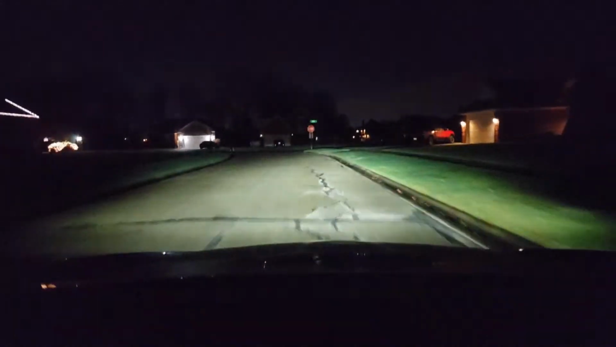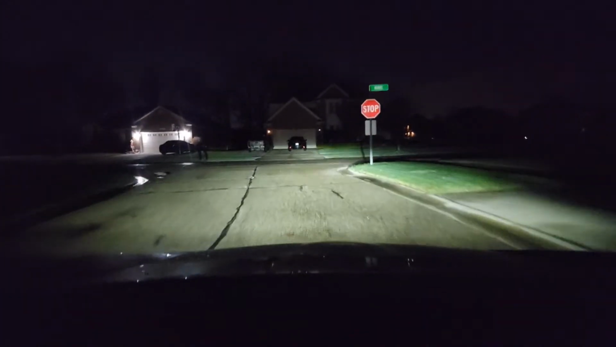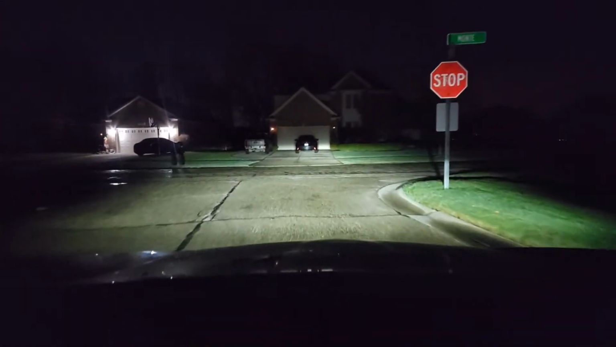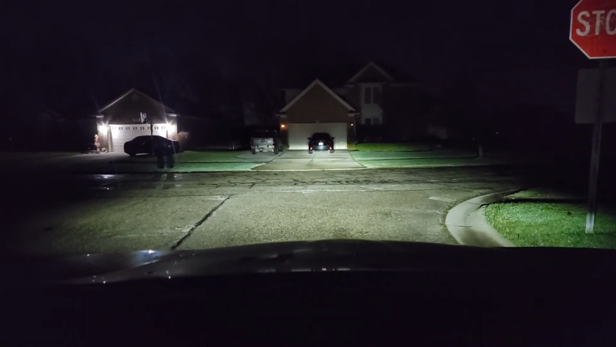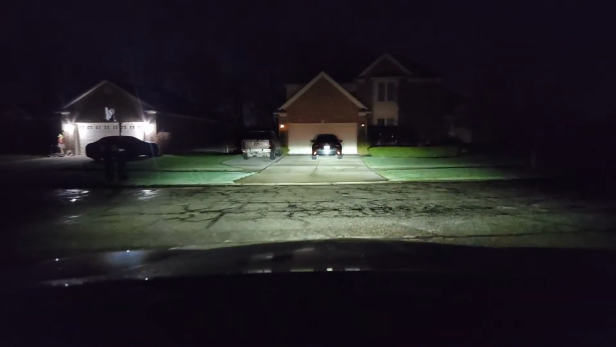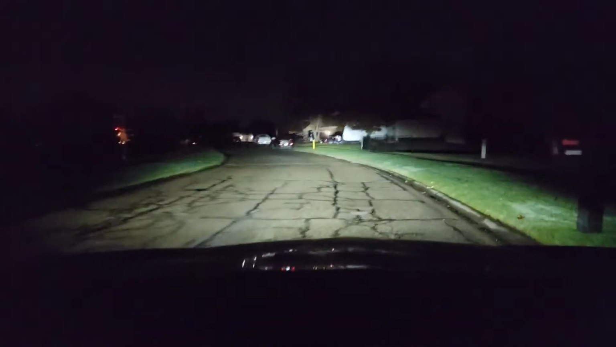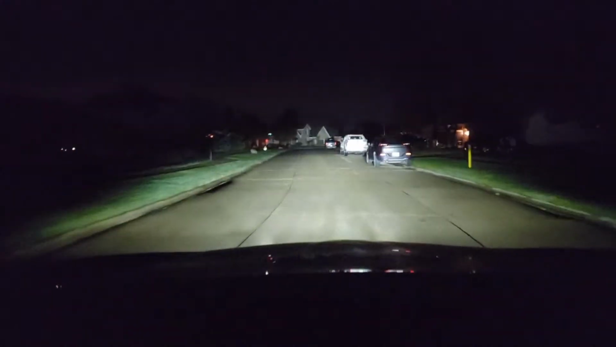I think I'm headed the wrong way. I think I'm lost. This doesn't look... Ooh. I'm not sure. I'm trying to find something familiar. Turn on my brights. This area looks familiar. I think I'm lost. This doesn't look familiar.